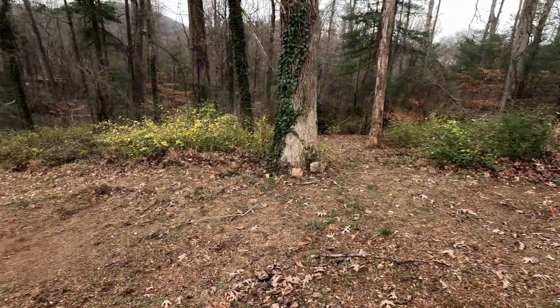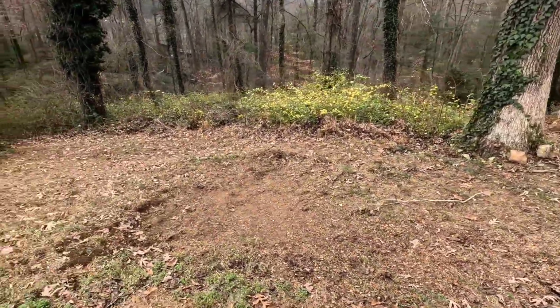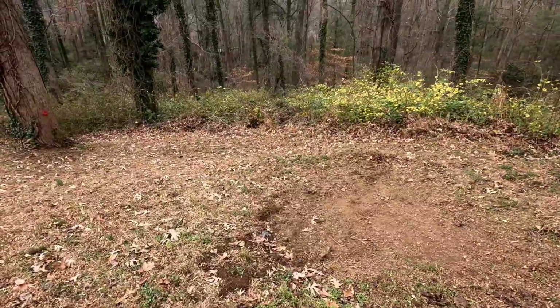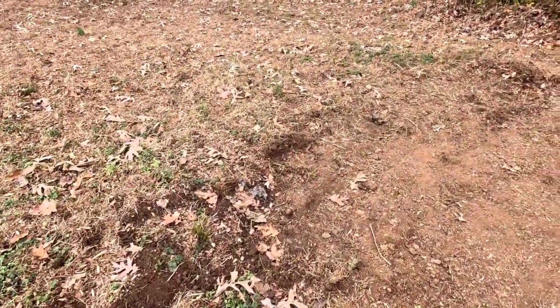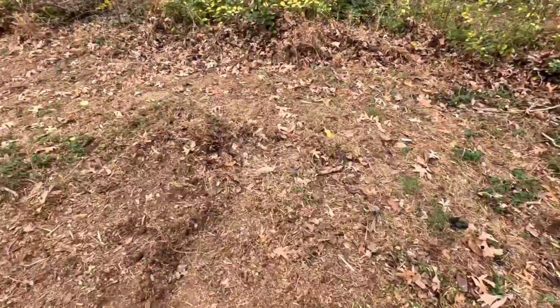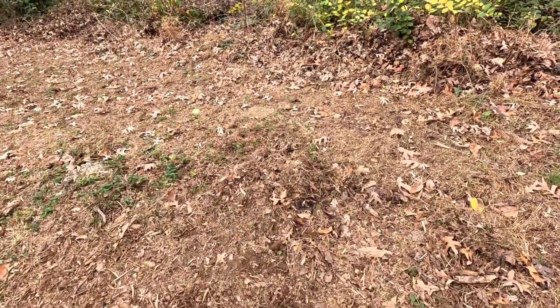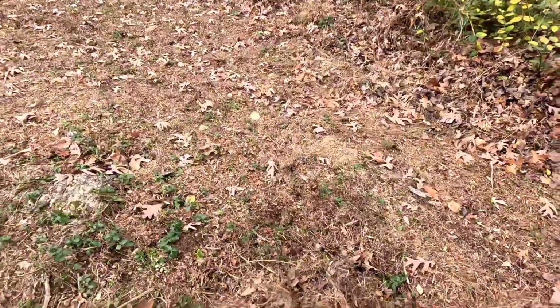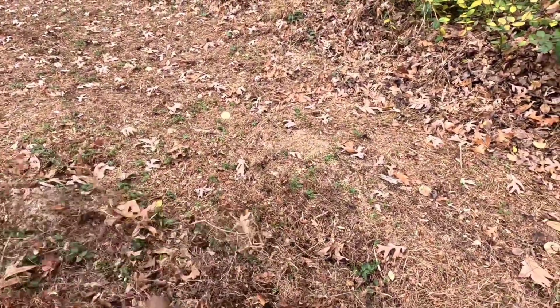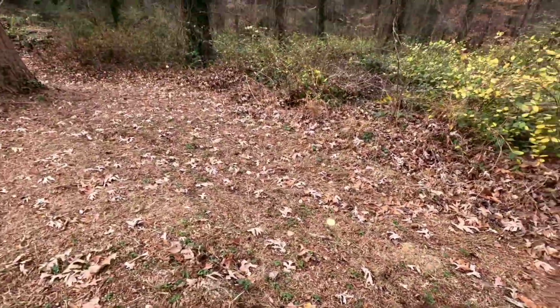So we're just gonna go down here, and the camera is camo, so it is gonna blend in pretty good. But this is what they did. They've just been digging down here. And that camera has all the SD card footage on it, so y'all may not be able to see any of the footage if we can't find this camera.